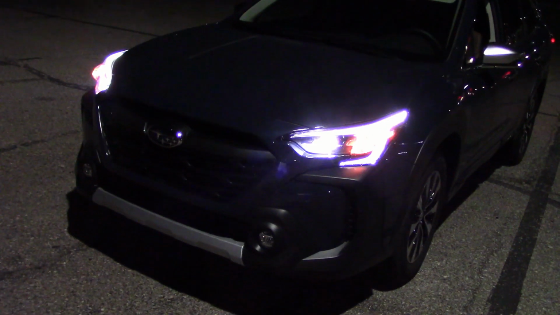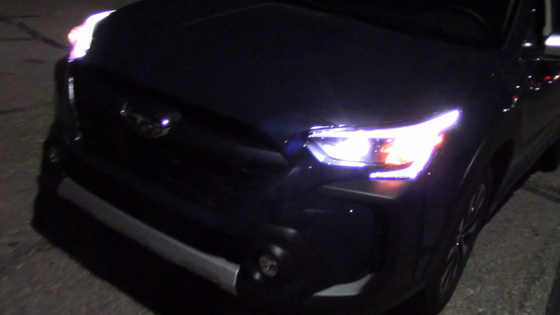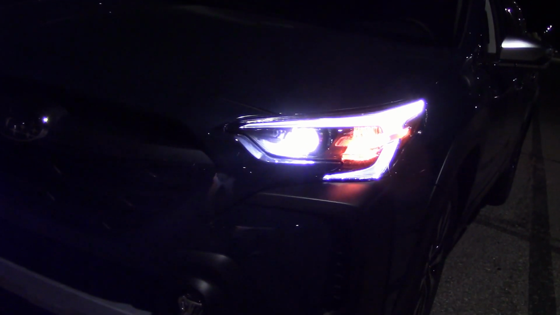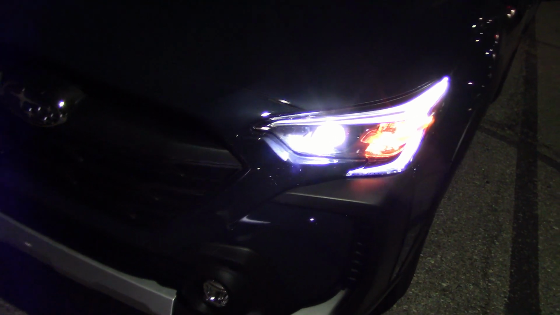All right, it's dark enough. Let's check out these lights. Right now I have the low beams on. One light. Just turned on the high beams and don't see any difference except there's a bit more light coming out.